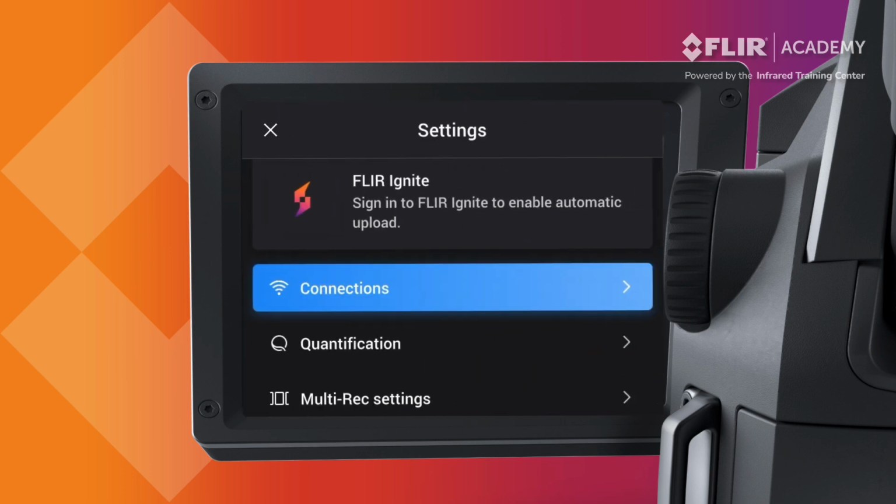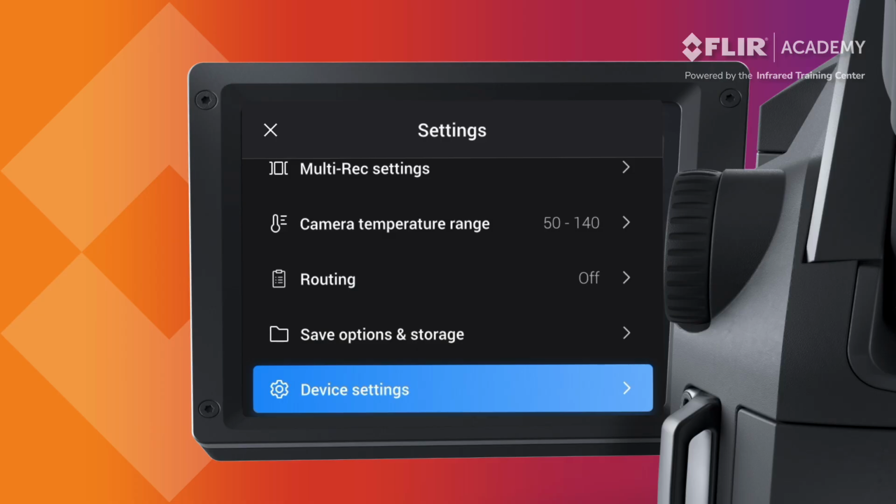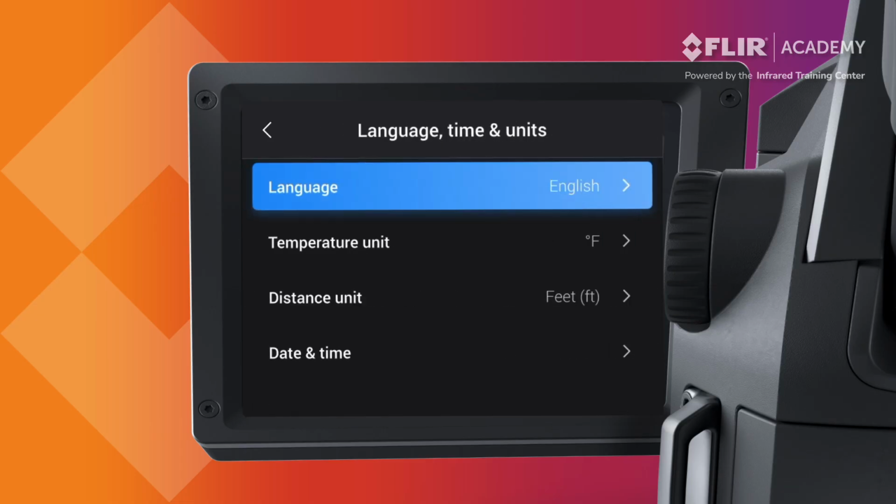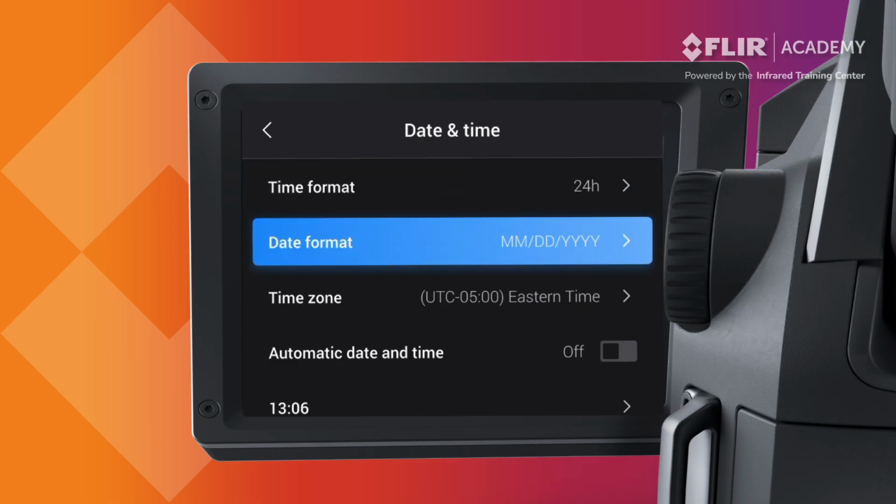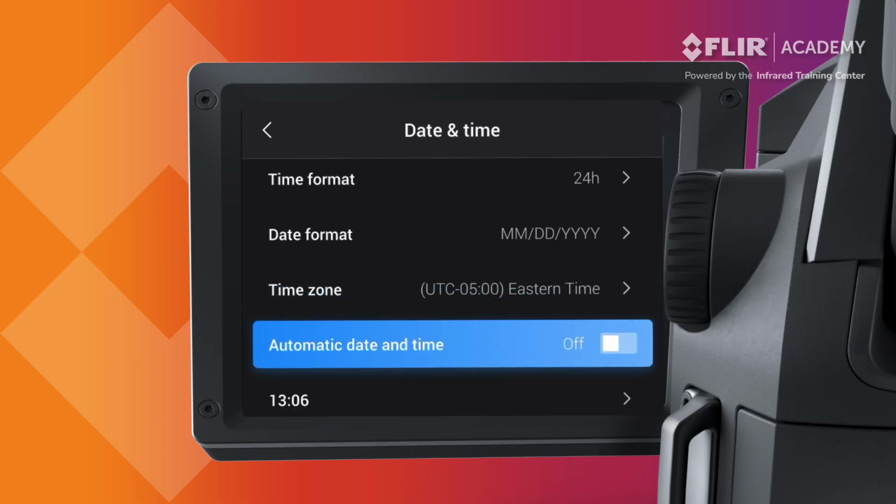In the Settings menu, select the option for Device Settings. Next, select Language, Time, and Units. Under Date and Time, you should see options to set your time format, the date format, and the time zone. If you're connected to a Wi-Fi network, this should update automatically. If not, we'll show you how to connect to a network here in a moment.